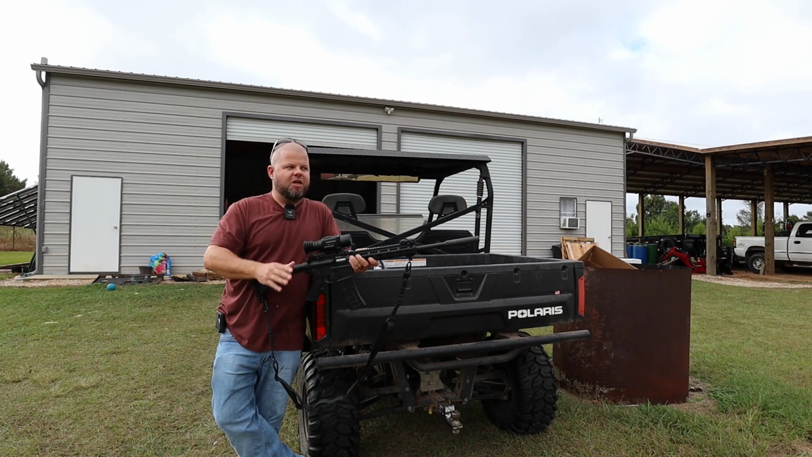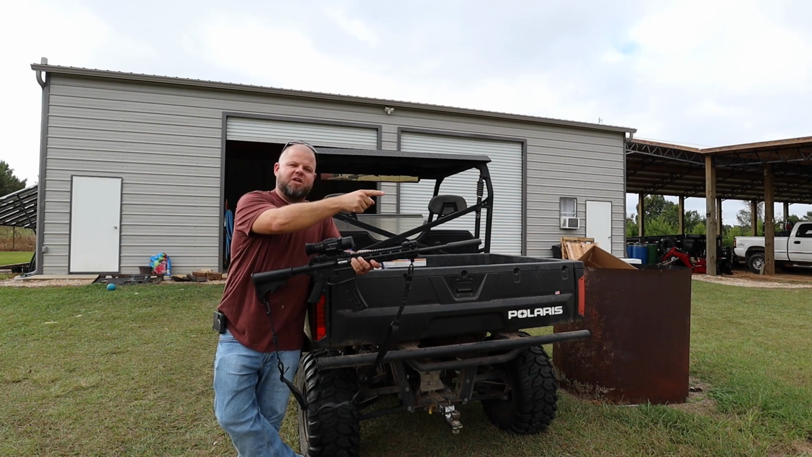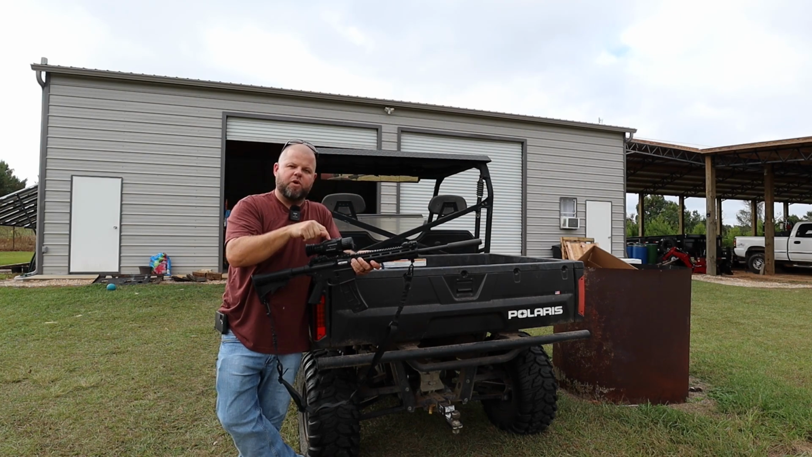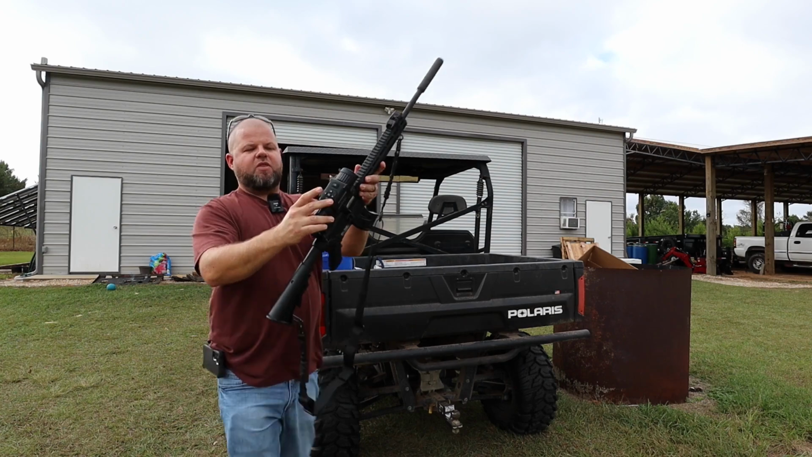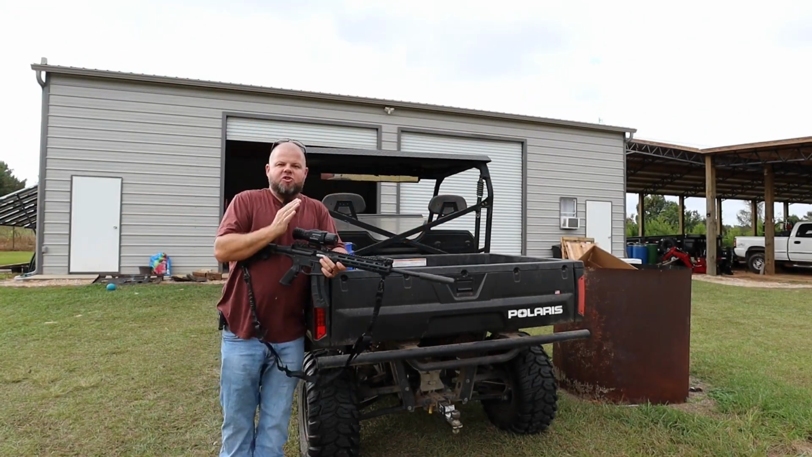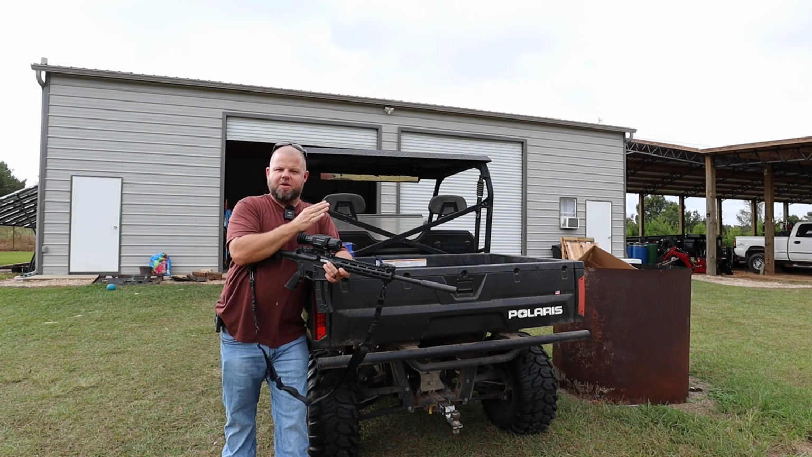What I will say is, keep these tips in mind. Shoot, you'll see the impact. Leave your crosshairs on your bullseye, go into reticle, and then go down below reticle where you'll see an X and Y axis and adjustment. You'll use these buttons on top, left and right, up and down arrows. While keeping your gun still on the bullseye, you'll now move your crosshairs over to where the impact was.